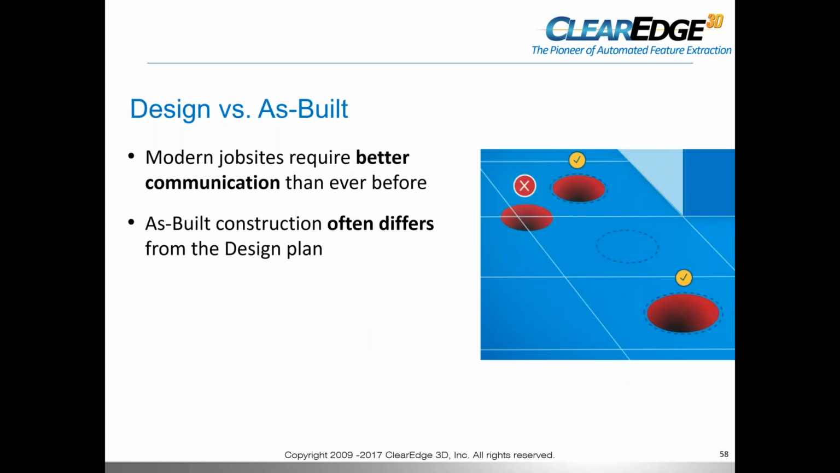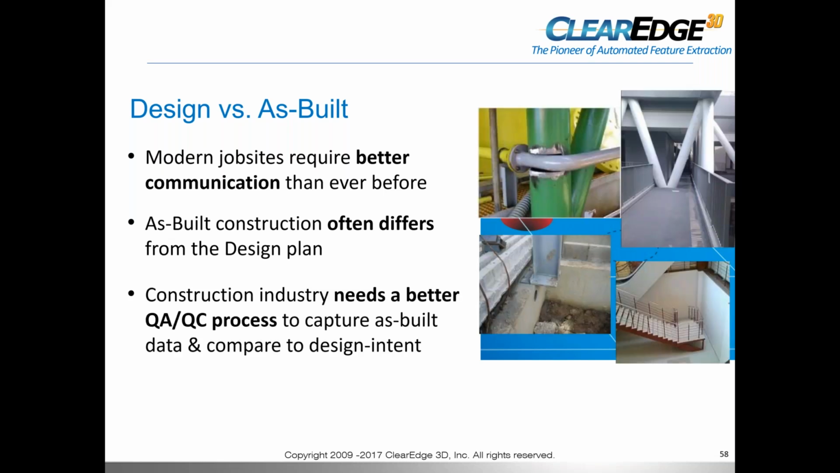Design versus as-built. Today's job sites require better communication than ever before. The as-built construction many times is different from the design. So you could see there where things are supposed to be and where they actually were put. Another example is this right here. I'm sure in the field, sometimes you actually get this, where pipes are in the way. Stairs, you can see over here, the stairs really don't go anywhere because they shouldn't be there. So anyway, the bottom line is that the construction industry absolutely needs a better QA/QC process in order to capture as-built data and compare it to the design data.